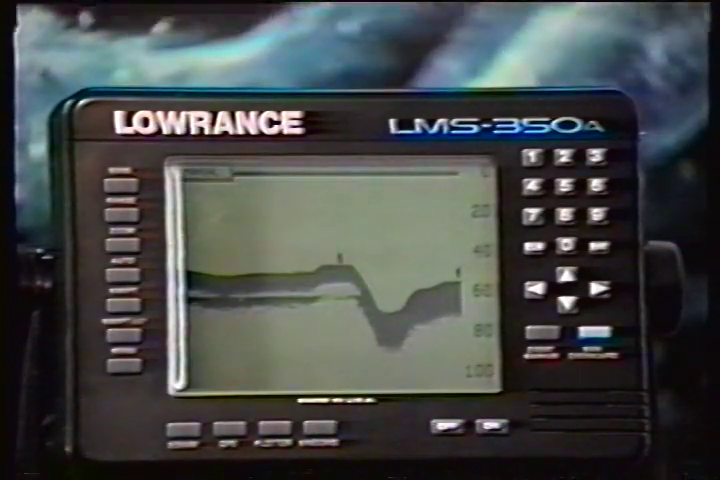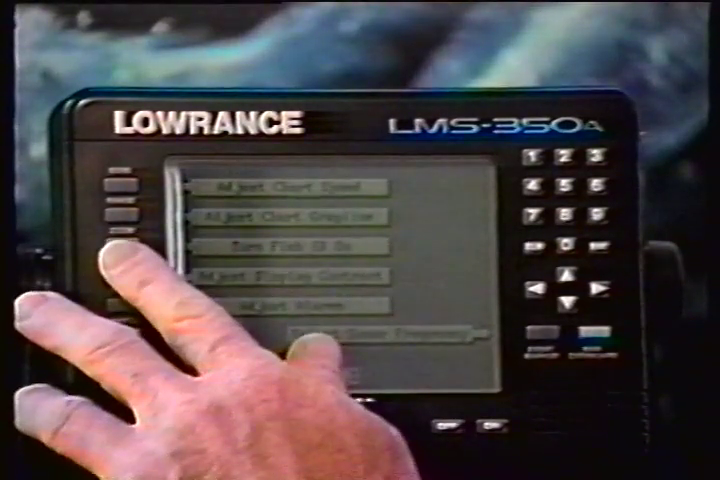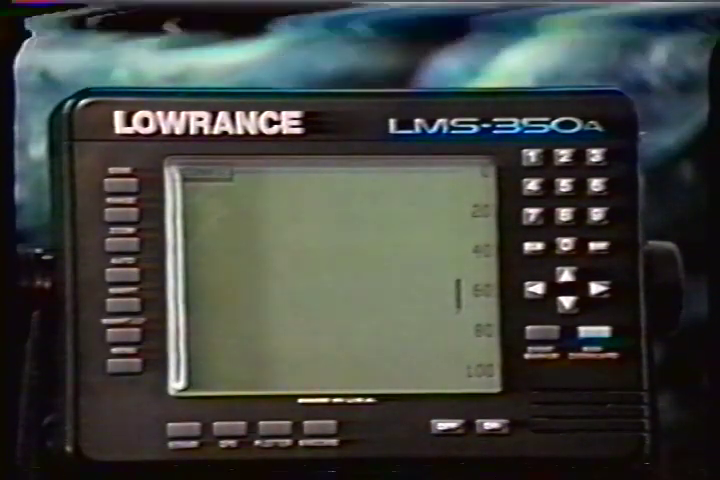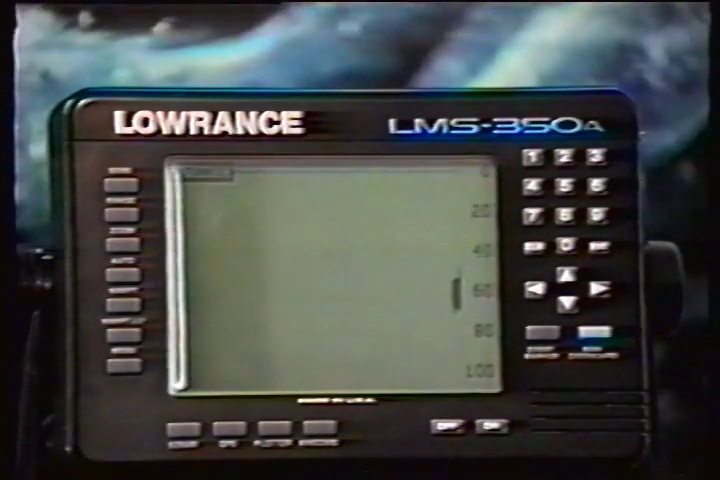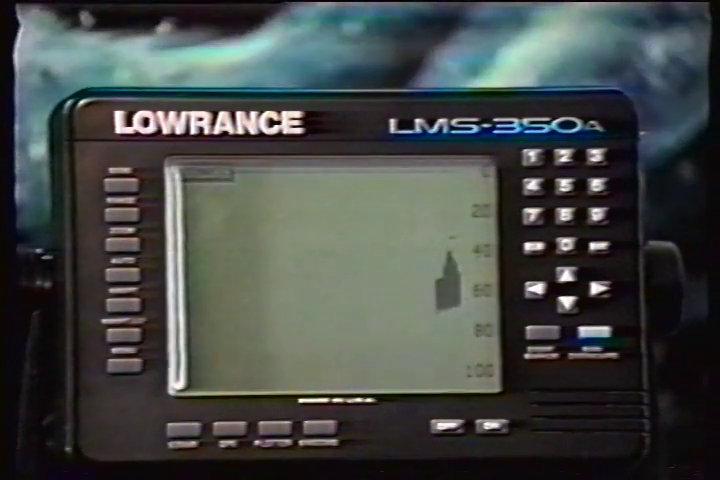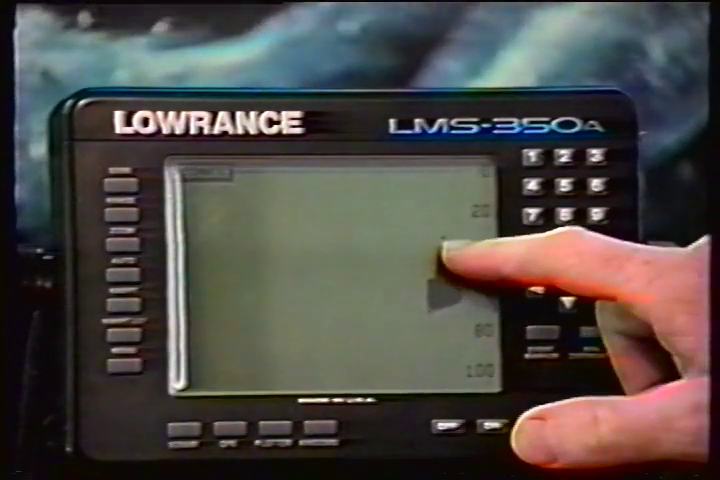To turn the Fish ID feature on, press the menu key and then press the key adjacent to the Turn Fish ID On label. Echoes will continue to scroll across the screen. However, the surface clutter at the top will no longer be displayed. Any targets the microcomputer determines are fish will be displayed as fish symbols.